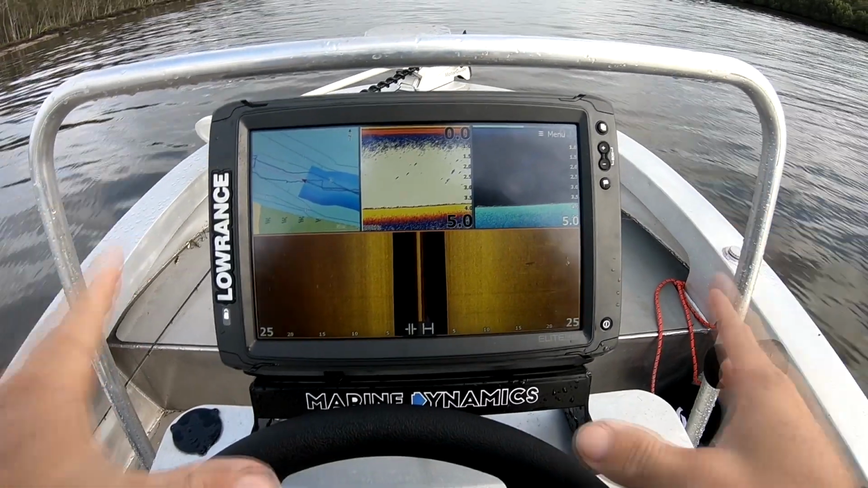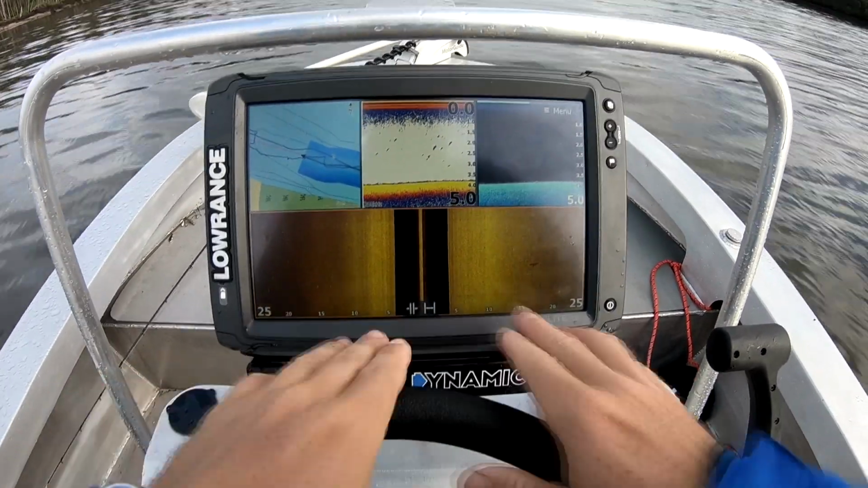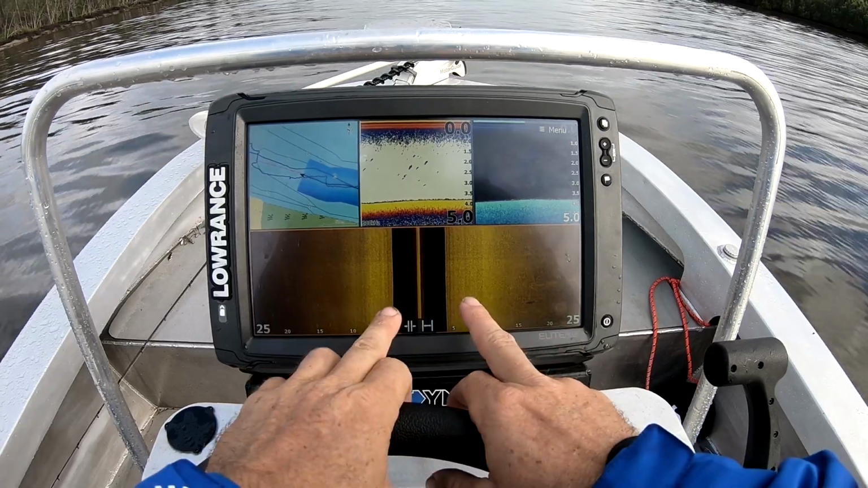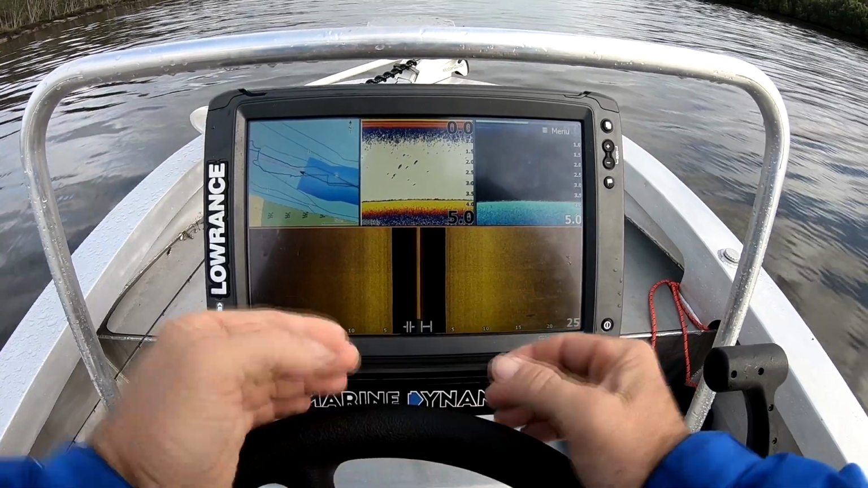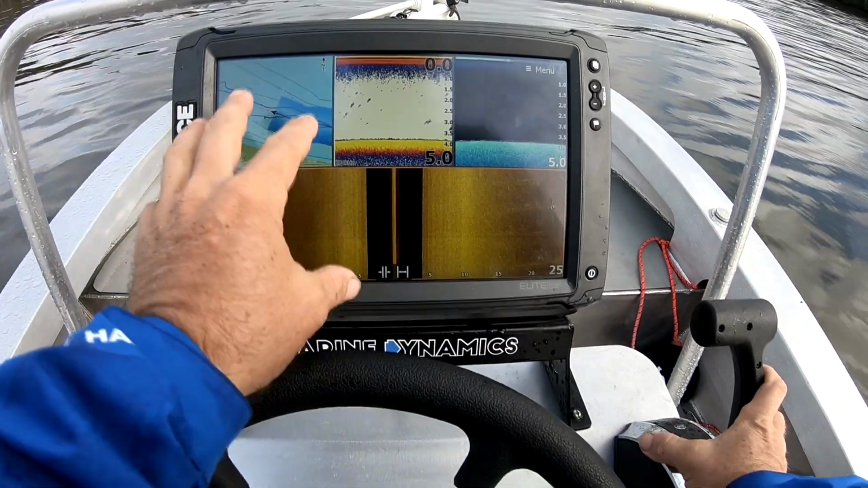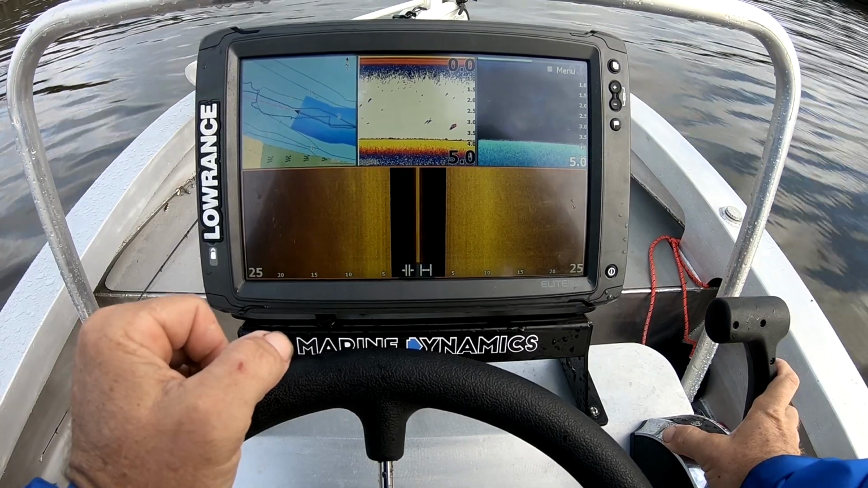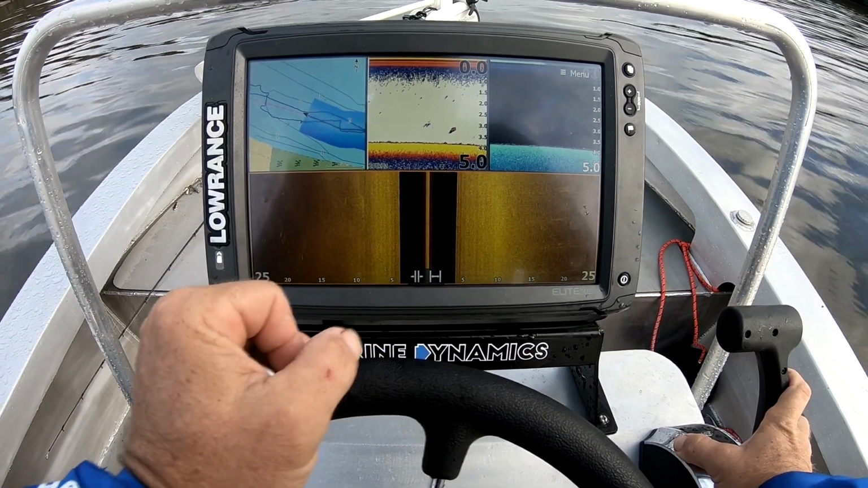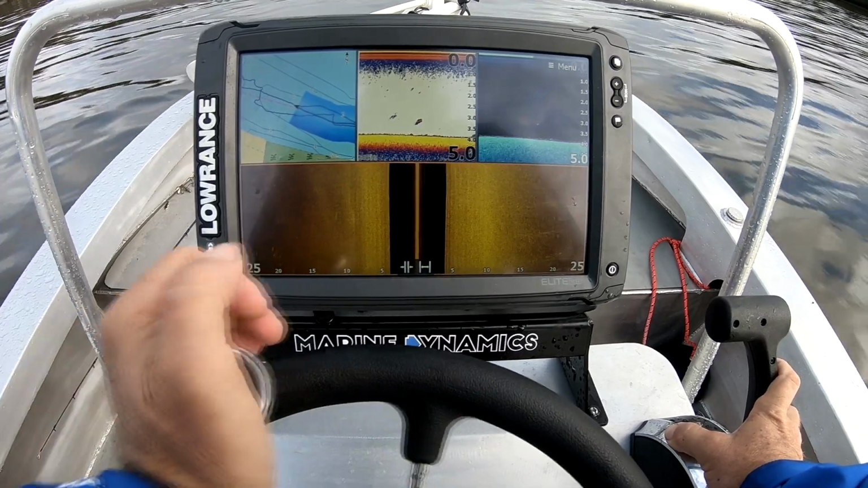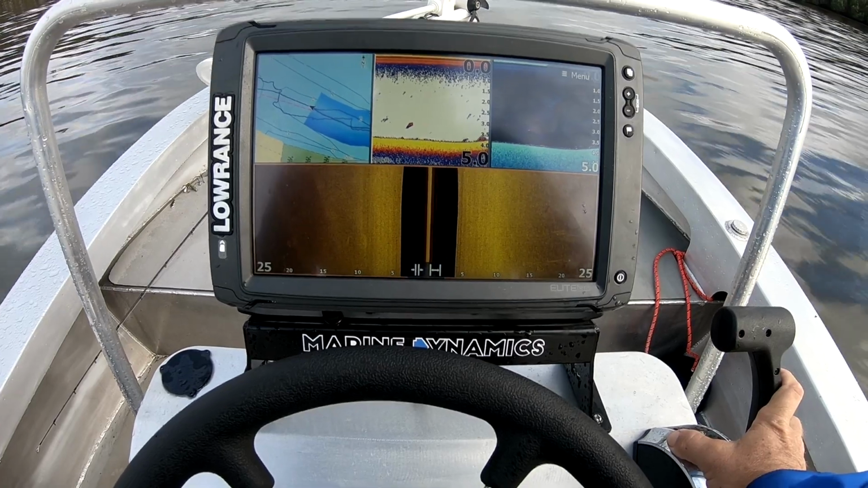Okay, so the first instance swaps we're doing, I know I'm coming up onto a rock bar here. As you can see on the side imaging, we're moving around and there's a lot of sand. So what we're going to do, you'll see soon, we're just going to come up onto this rock bar. This rock bar is going to come up on your port side, and we should be able to see all the rocks and lay down structure there. So I'll just give it a second.